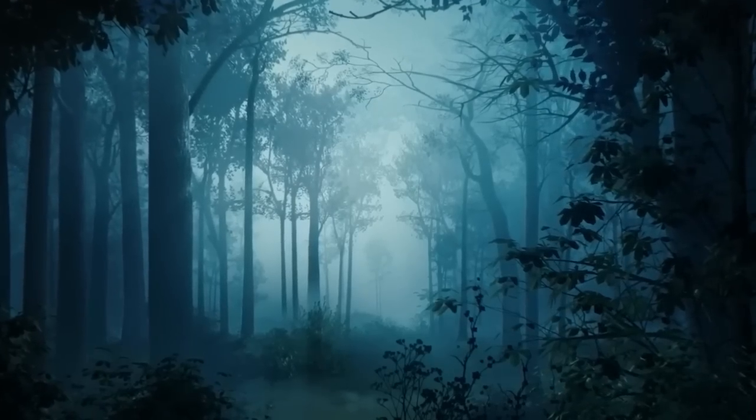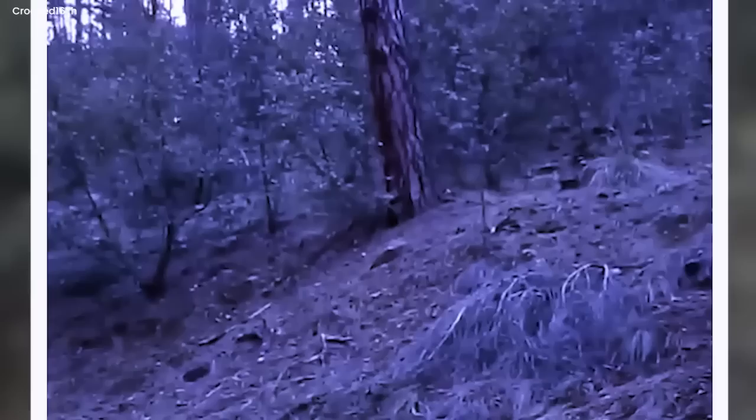Cryptic voices in forest. The camera captured an eerie and mysterious scene in a dark forest, revealing terrifying and enigmatic voices emanating from its depths.